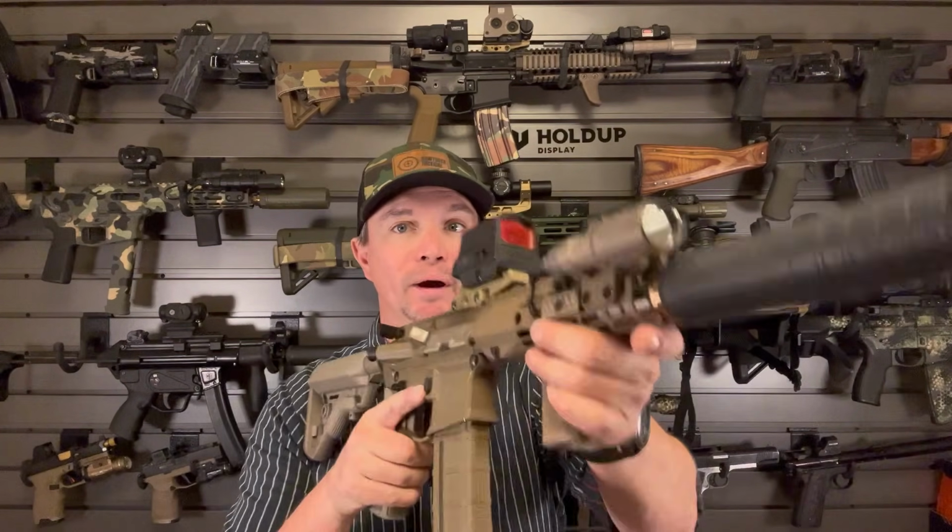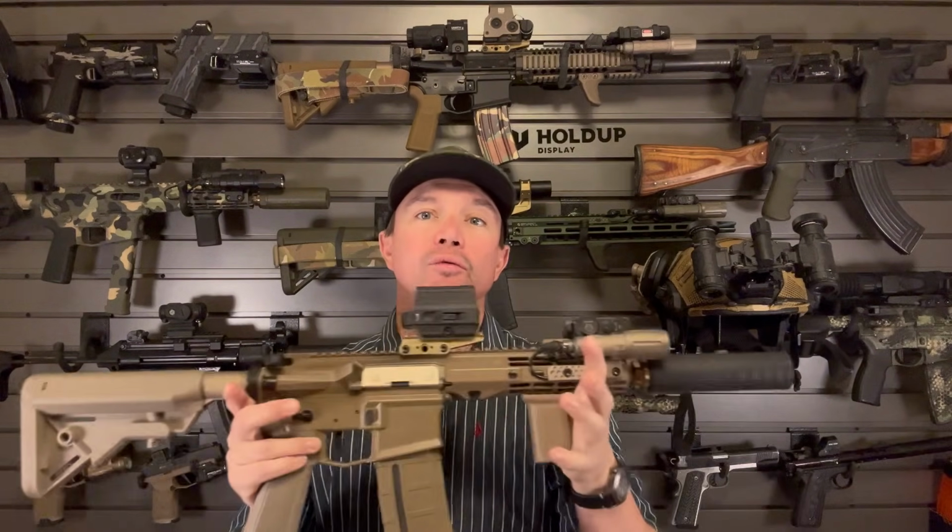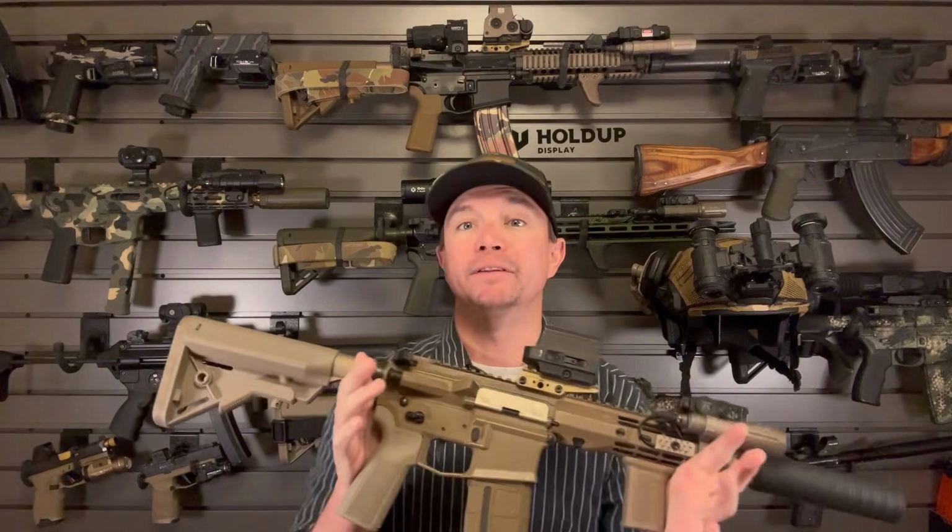So it's nice to have one that is small and lightweight. I don't feel like this really added much weight to the gun at all, which is really nice. That's kind of the whole point of this 300 Blackout Shorty, is something short and lightweight that's easy to move around with and use. And this doesn't change that one bit. So let's turn the lights off and see what this looks like.